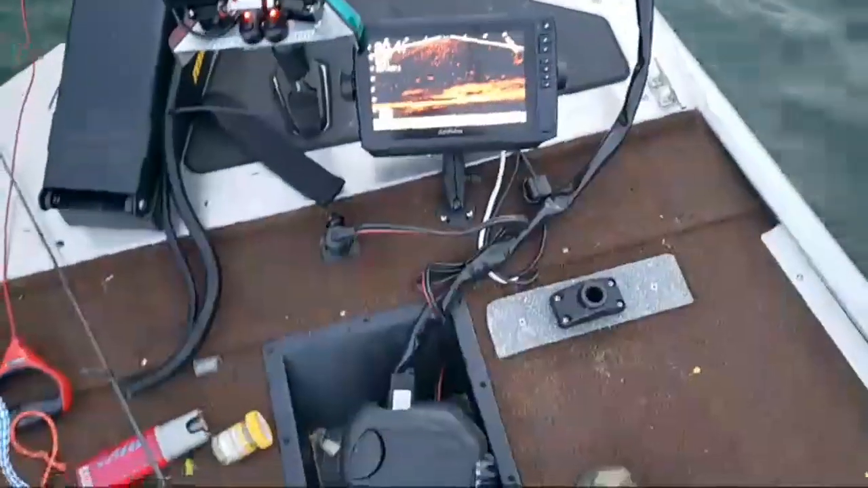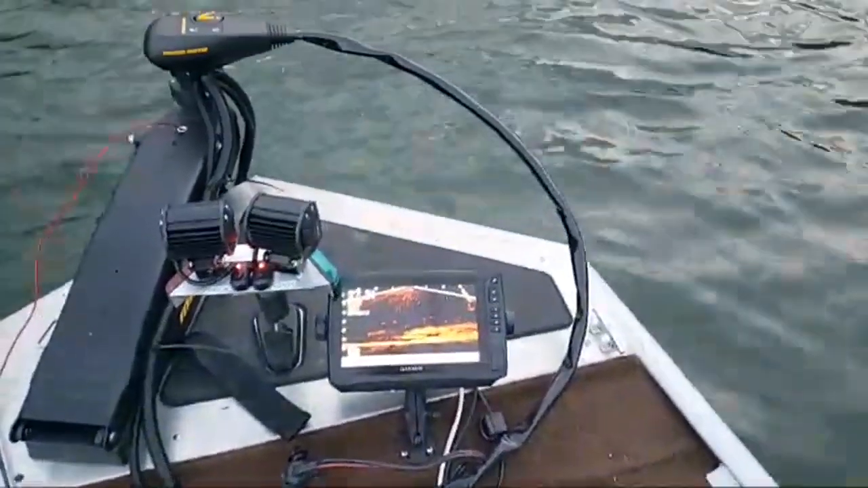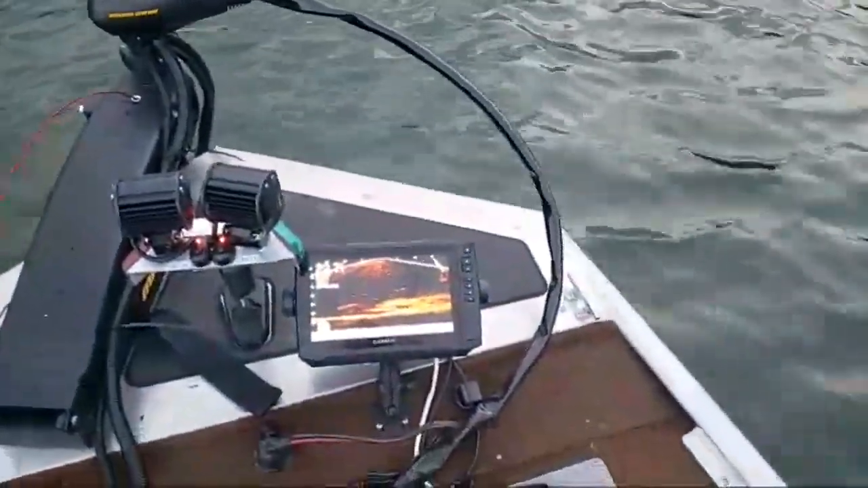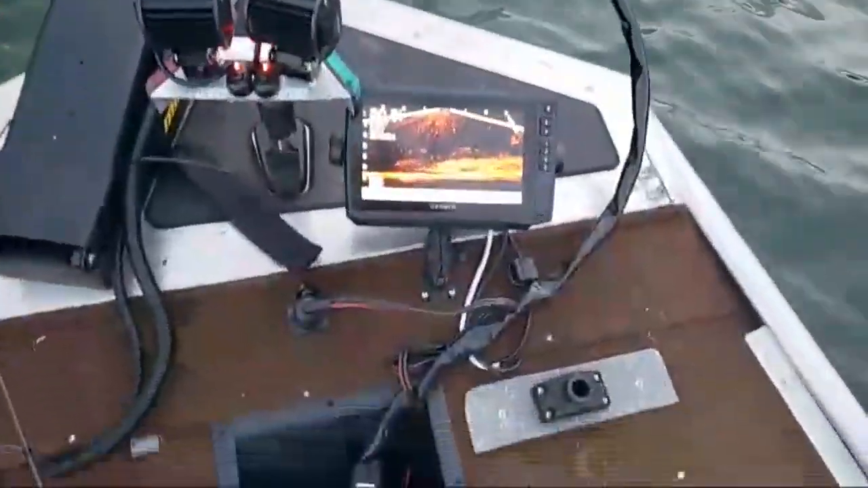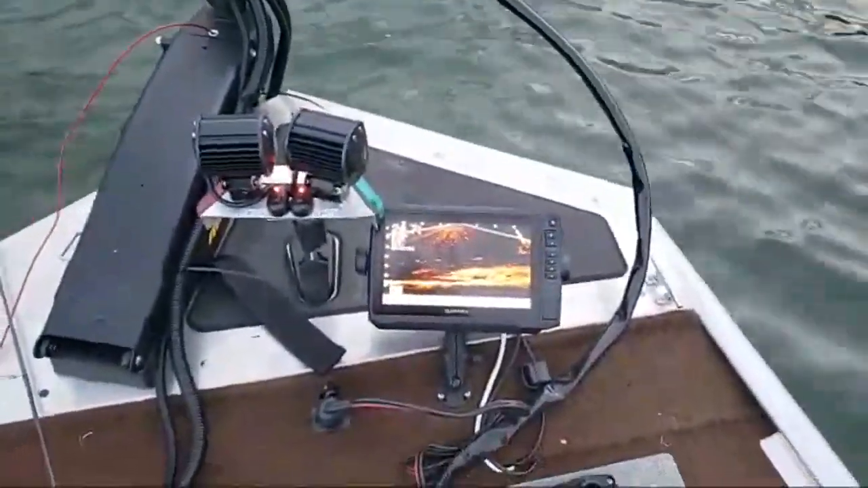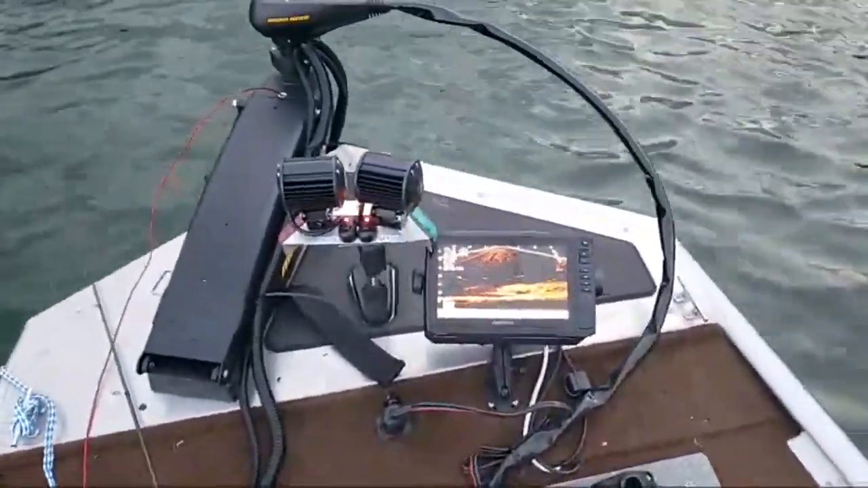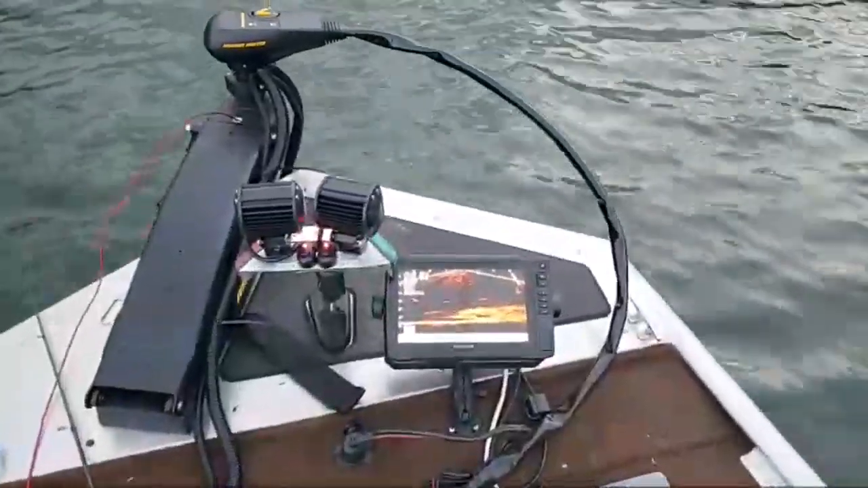Let's see here. And they're biting really light tonight too. So me not having a firm grip and everything, it's not the best.